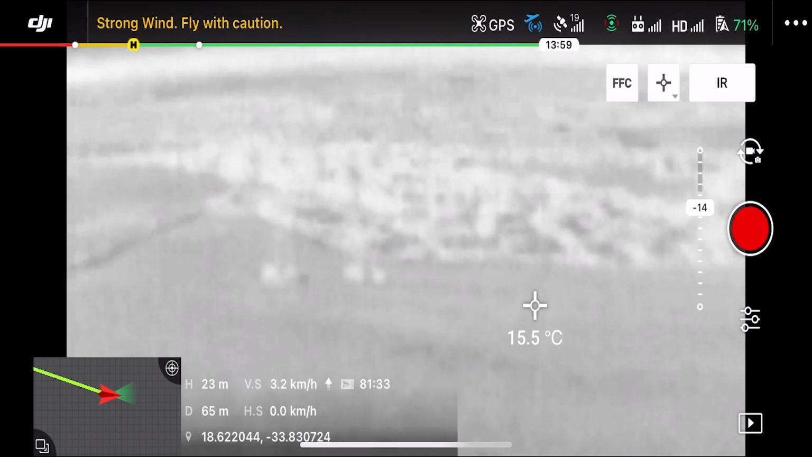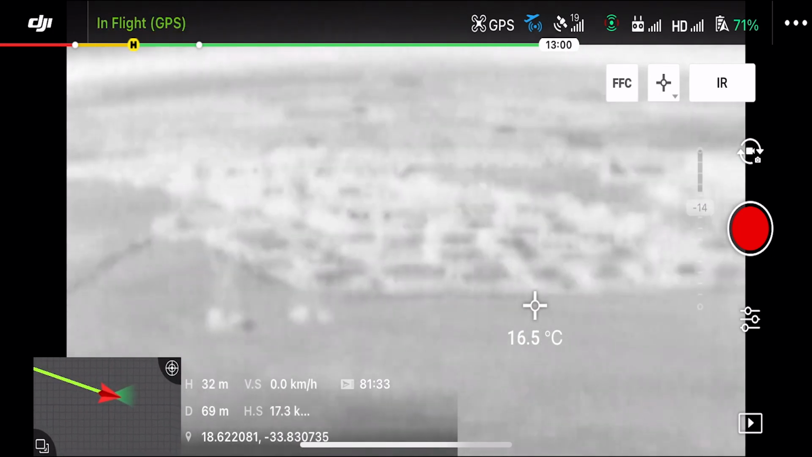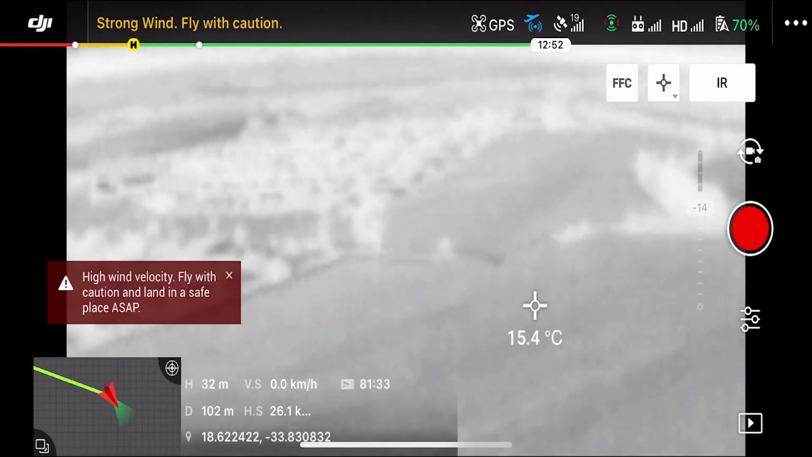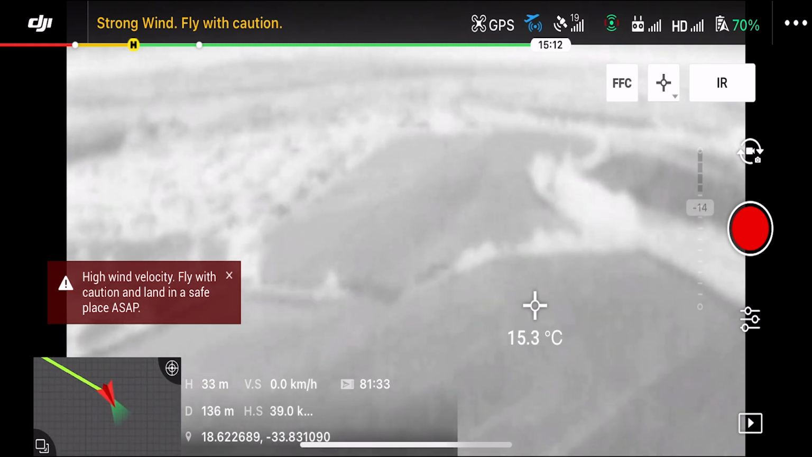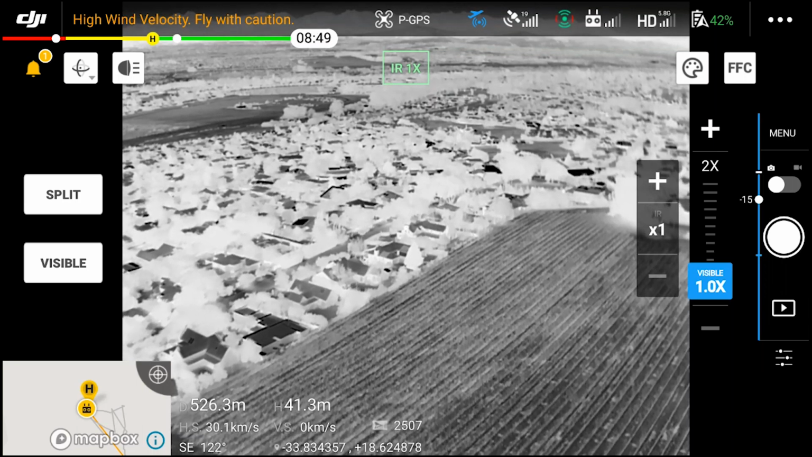You can see there's not too much visible, and if you go up to 30 meters where you'll be more safe to fly, it's usable, but it's not going to give you something that you can use as a security function. Whereas with the Enterprise Advanced, on the other hand, you can see there is a huge difference.